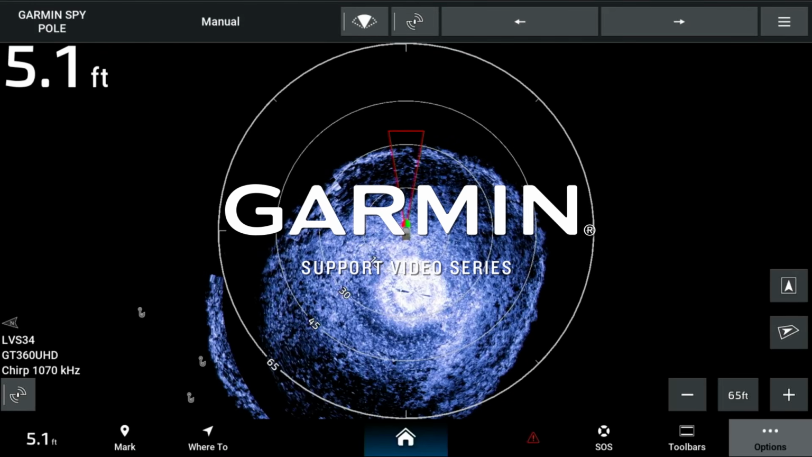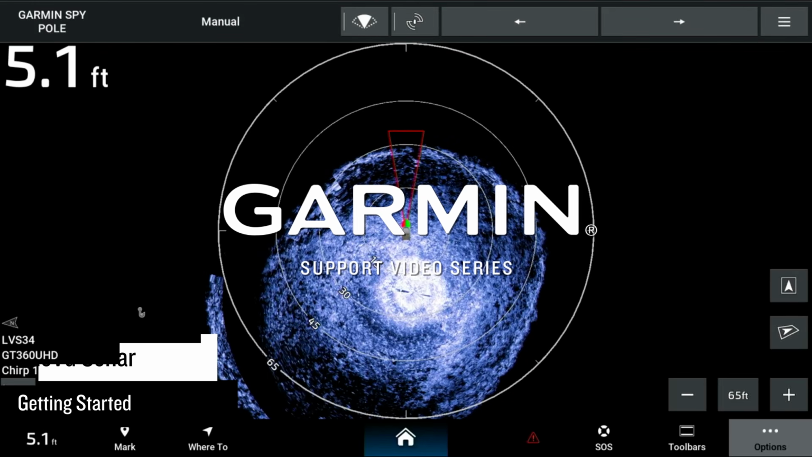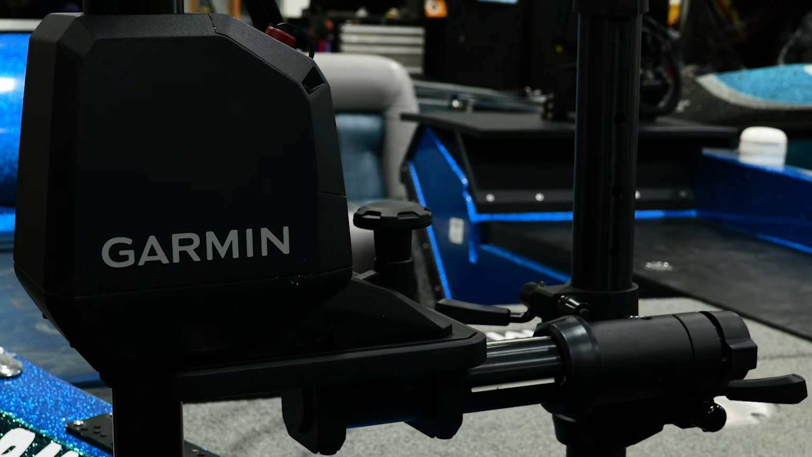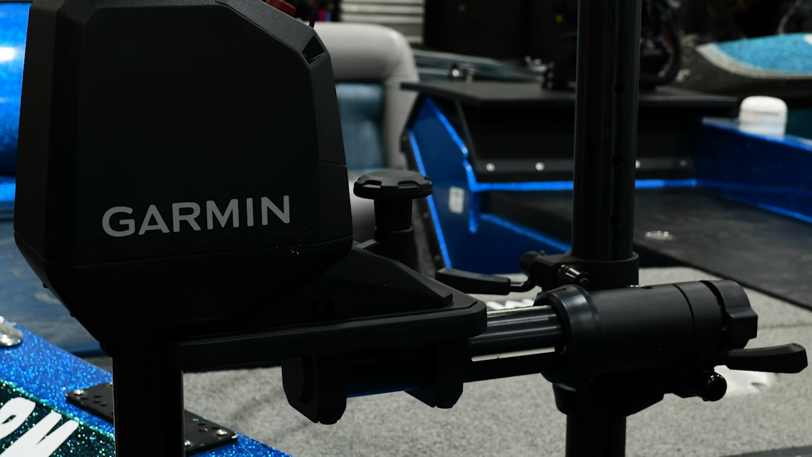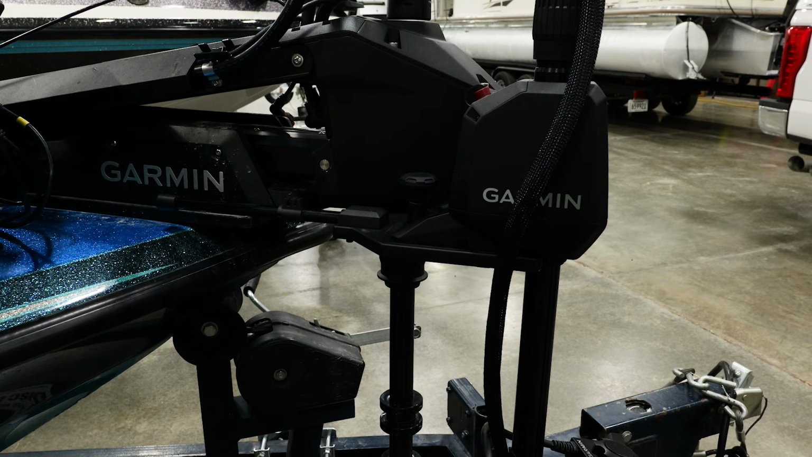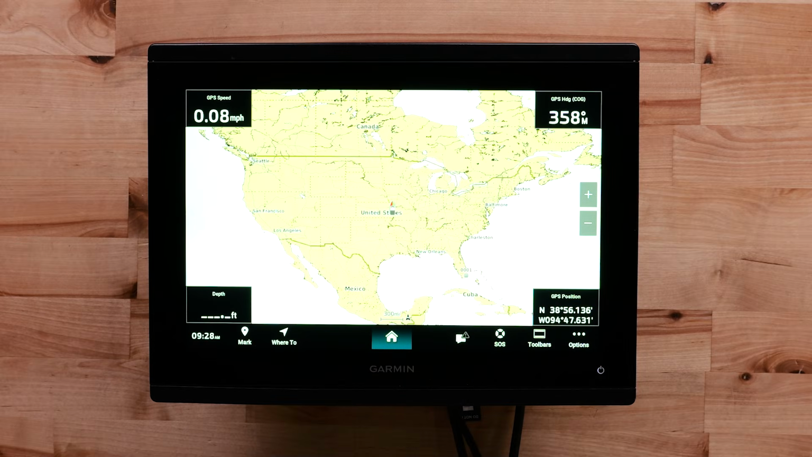Let Garmin get you started with OneVu sonar using the GT360UHD transducer. For this process, you'll need the Garmin spy pole and GT360 transducer mounted to your gunnel, Force, or Force Pro trolling motor, and a chart plotter compatible with the spy pole and OneVu sonar.